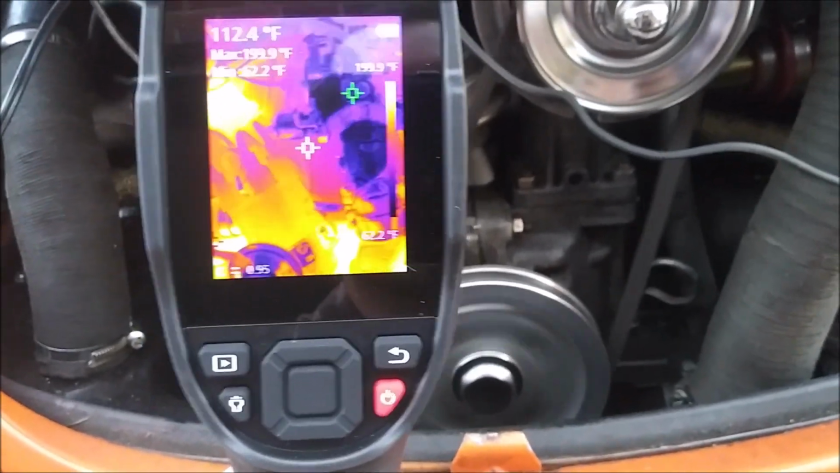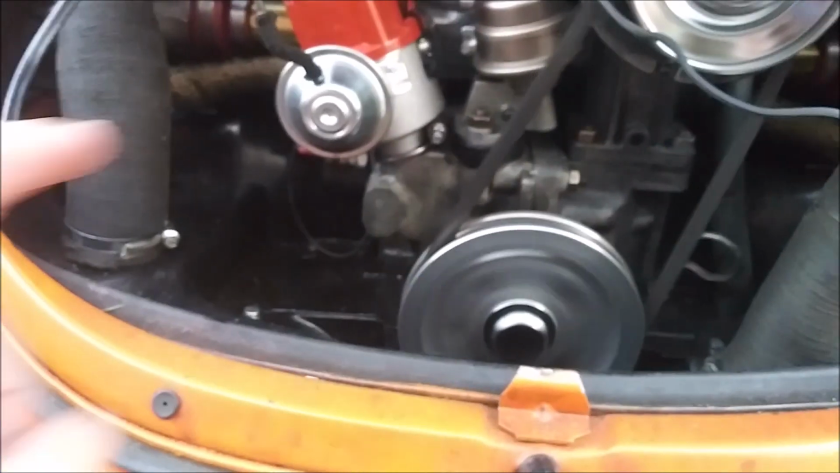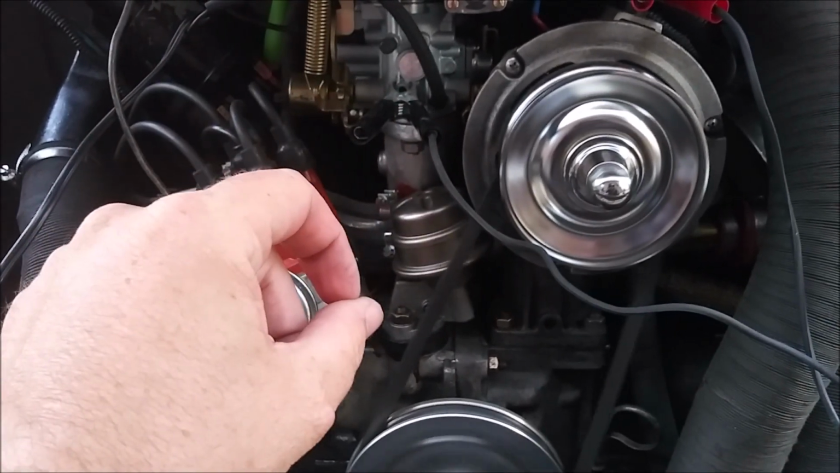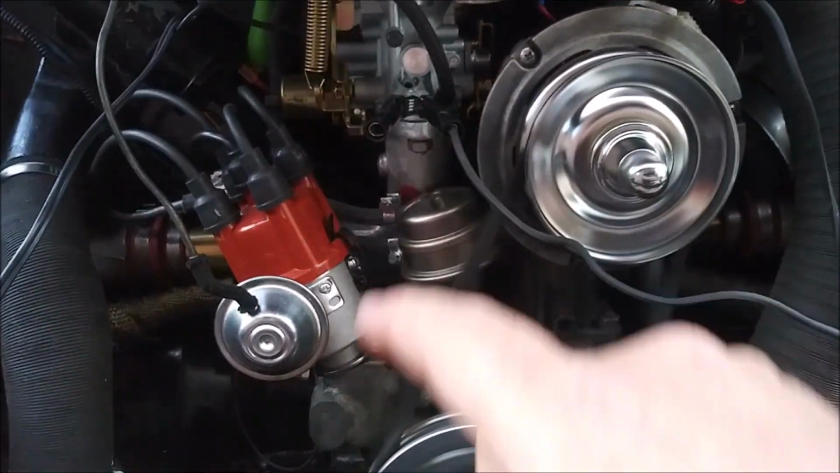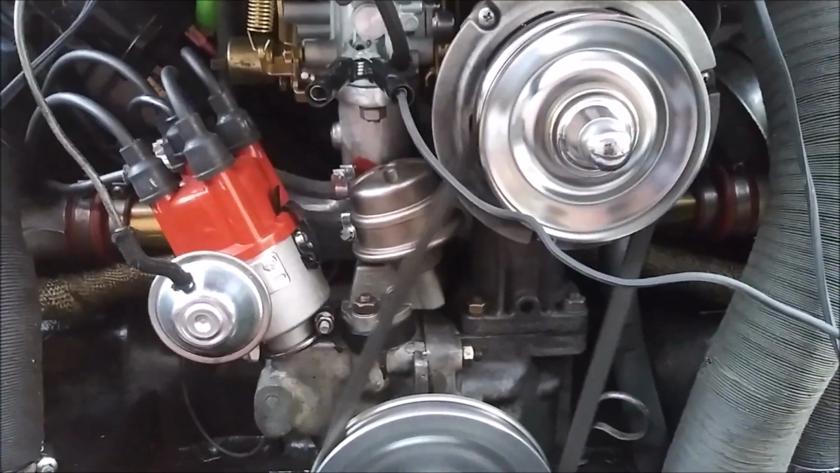I guess maybe the exhaust is flowing from here, going this way, losing all of its heat up here where the gasoline's evaporating in the throat of that whole heat riser device, and then by the time it gets over here, there's no heat left. I guess that's what's happening.